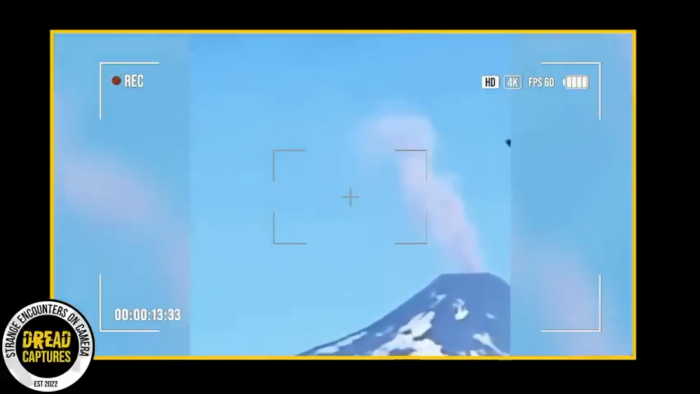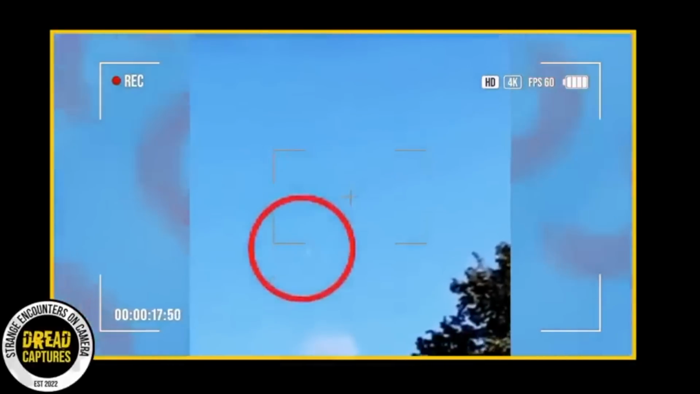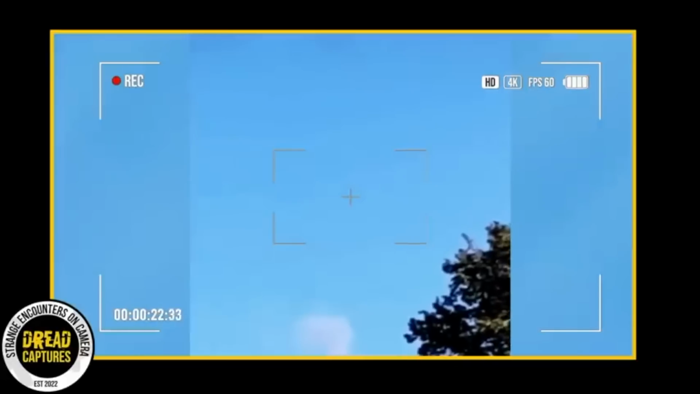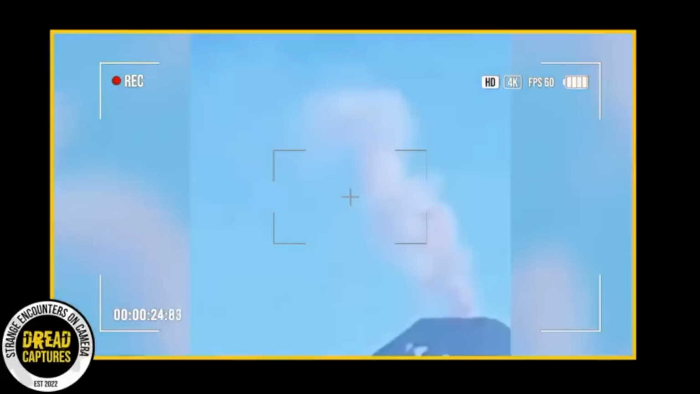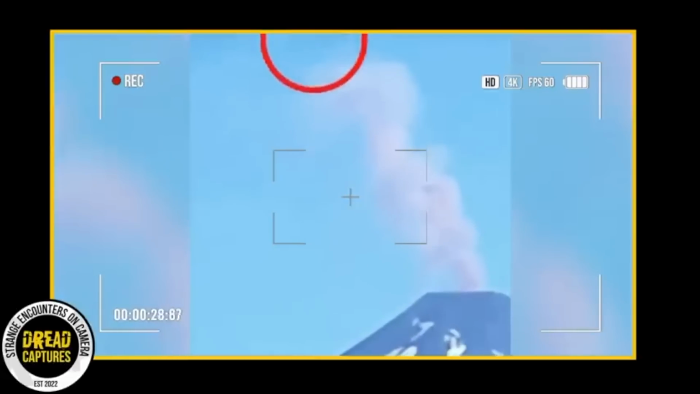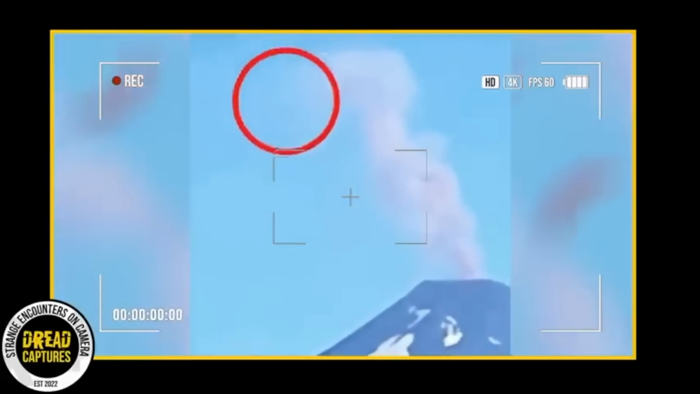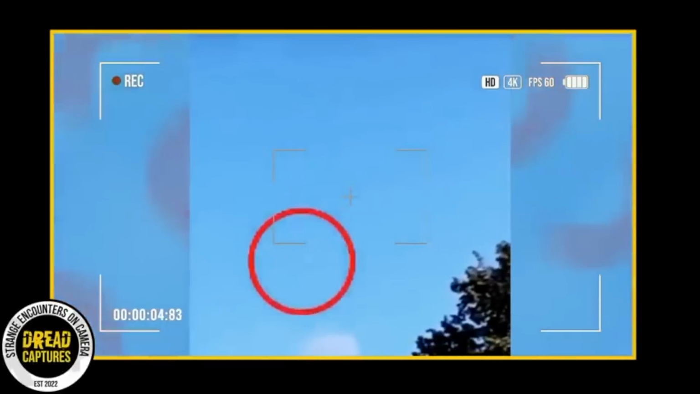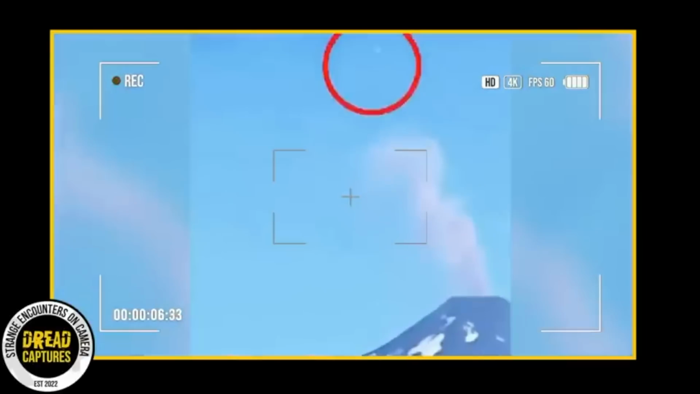I mean, look at this thing. I thought at the beginning it could have been something that shot out of the volcano, but I feel like the way it vanishes into the smoke, it's just bizarre. Now, if anyone has any more information on this video or a normal explanation for this, please share it in the comments, because right now, the idea of something extraterrestrial seems pretty likely.